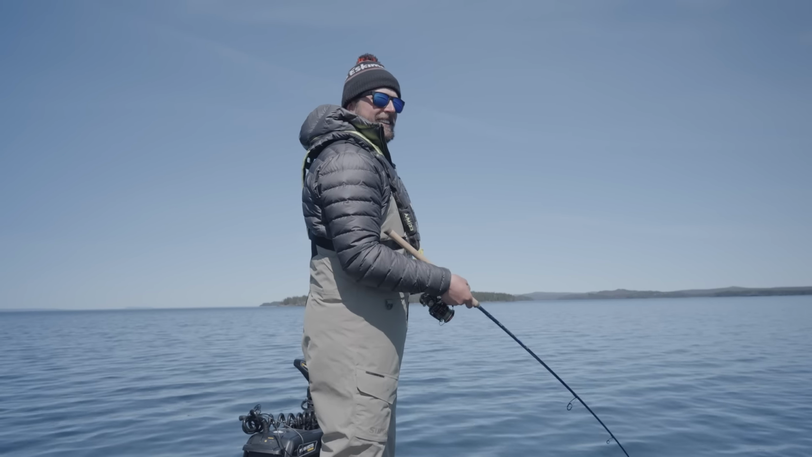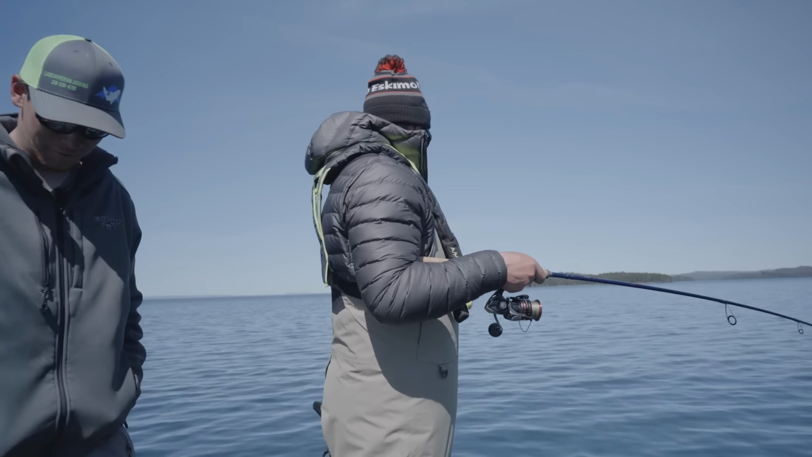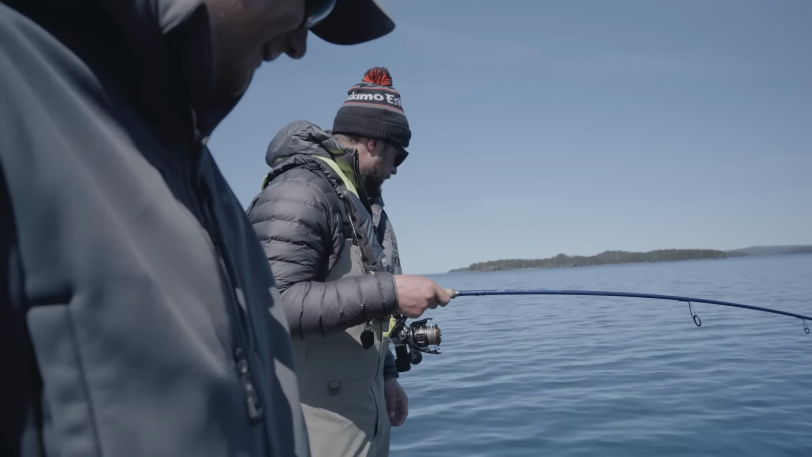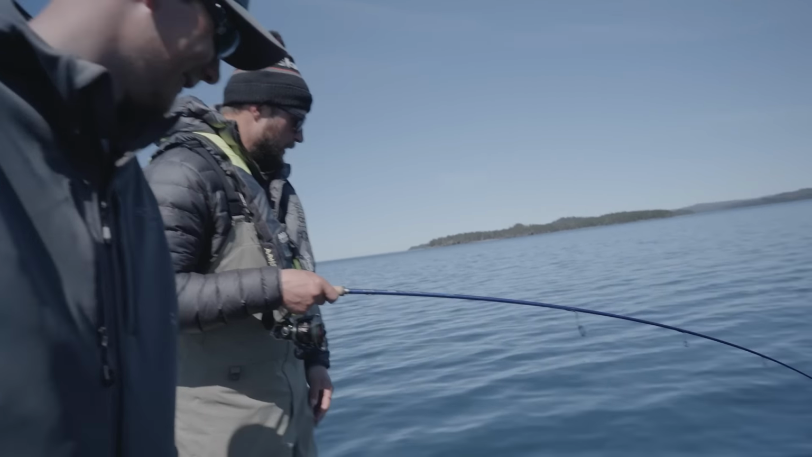And we're catching lake trout like every cast. Another beauty fish. It is. And that jig is just gone. I can't even see that jig at all. So cool. Look at that. You can just see him right in the rocks.